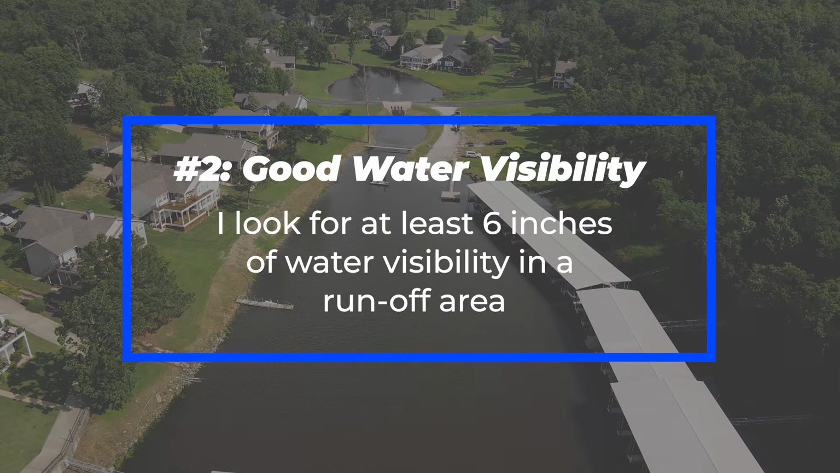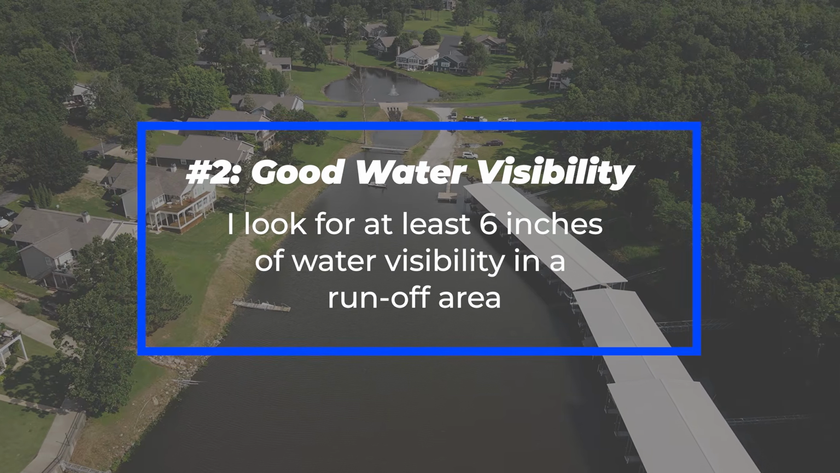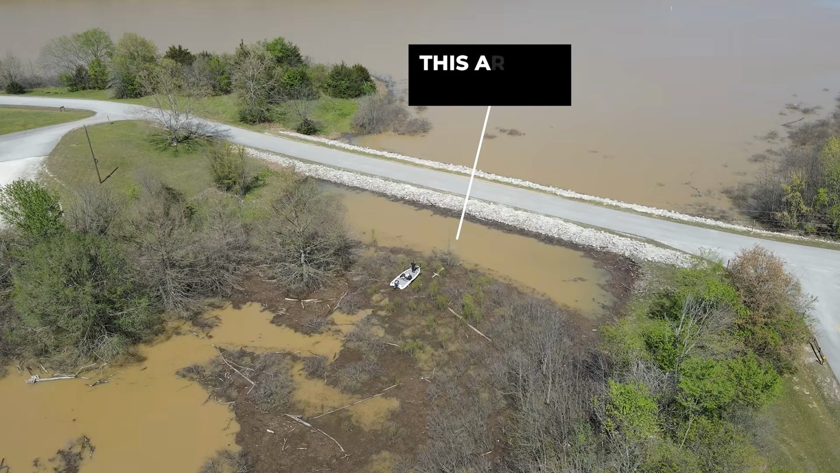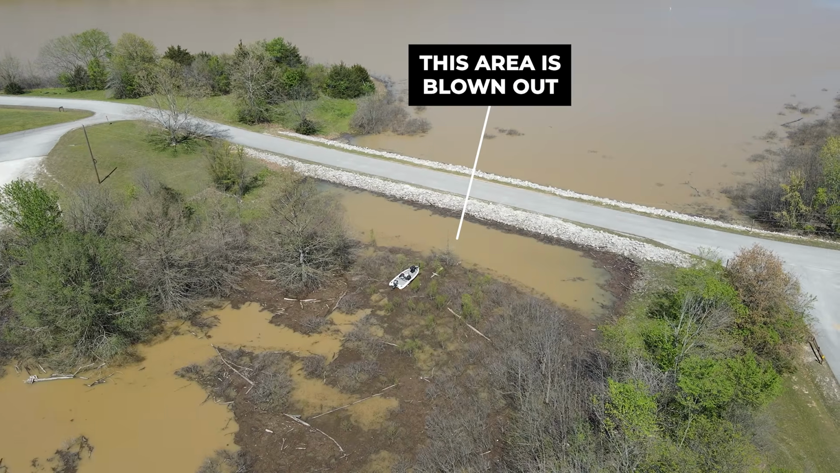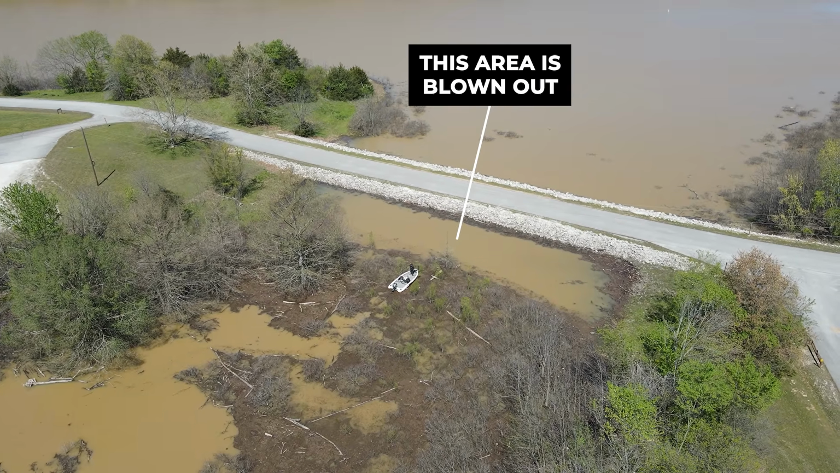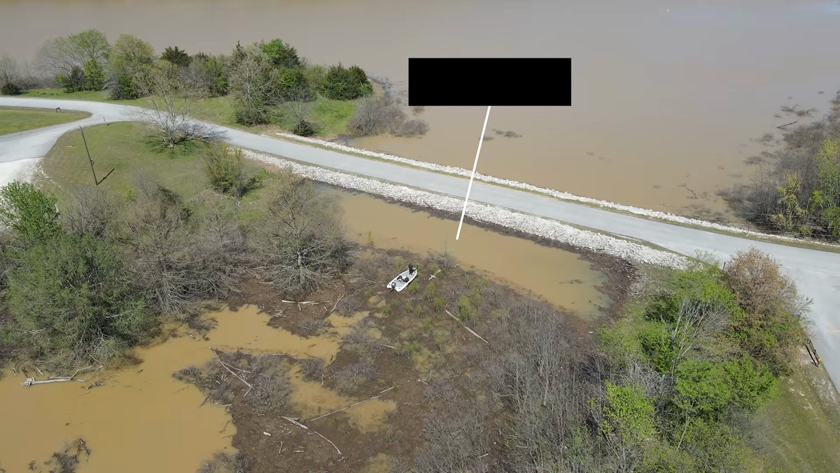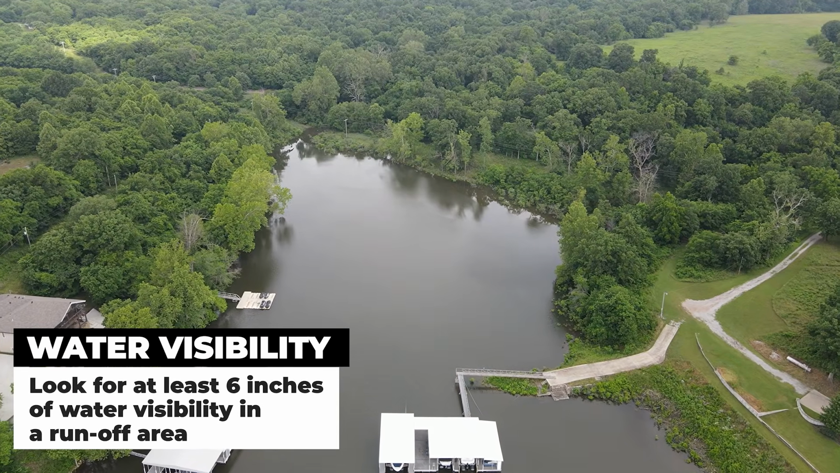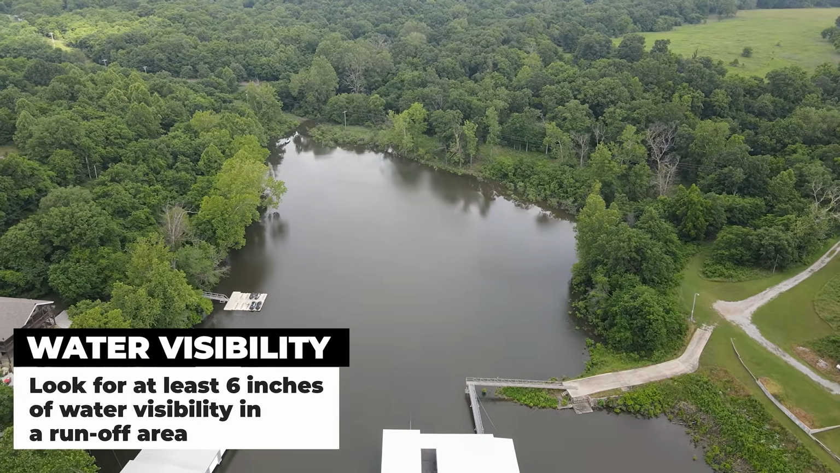The second factor I'm looking for in these runoff areas is good water visibility. At times, you can get so much rain that you'll get too much water going through a runoff area. This will muddy up the water and bring a lot of debris that makes the area almost unfishable. Overall, I like to find runoff areas with more than 6 inches of water visibility.